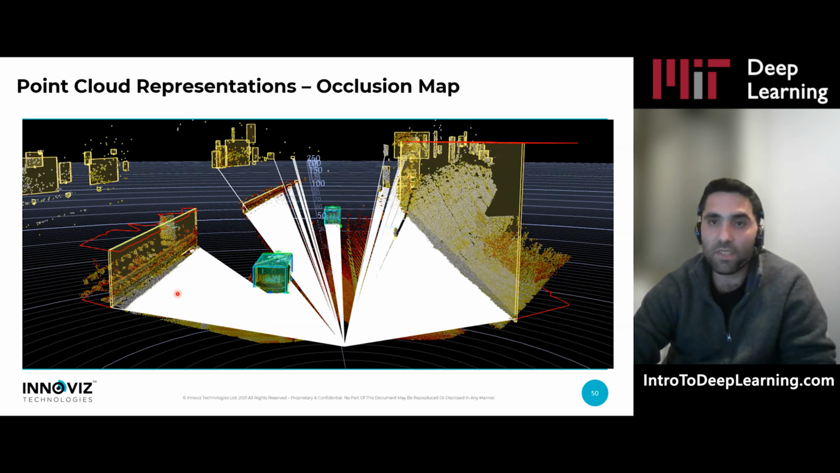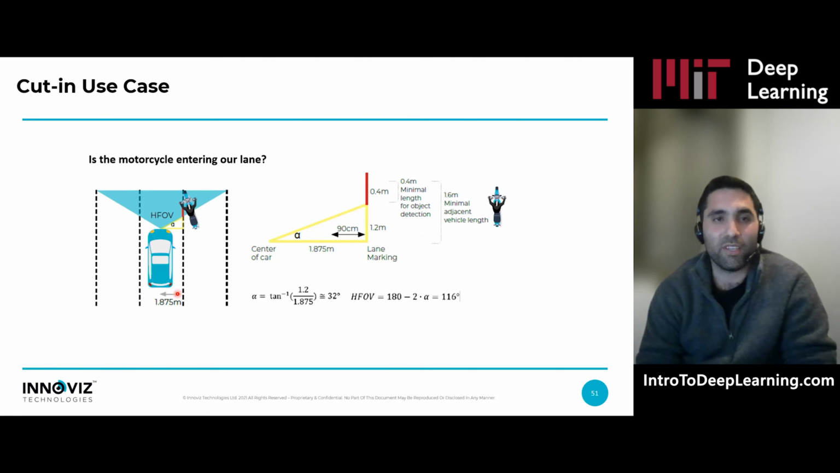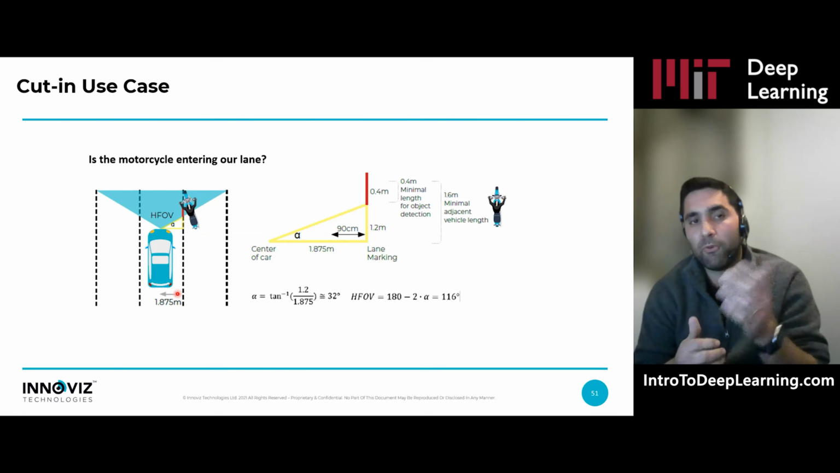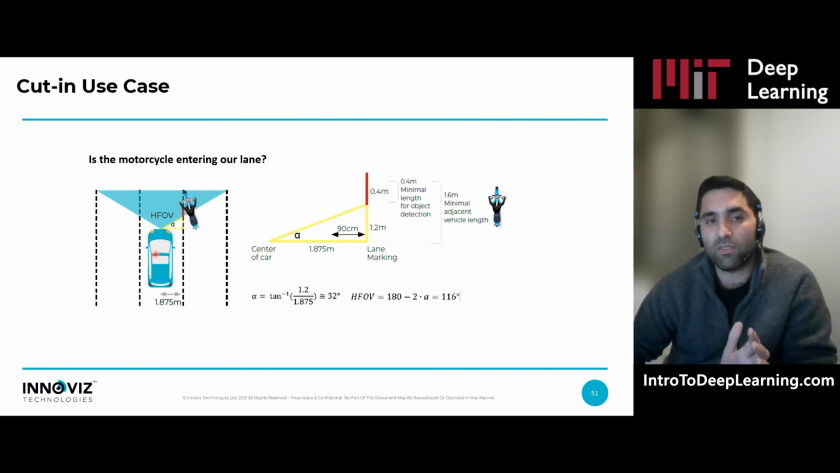So now, after we know how to represent data with deep learning and picked our favorite architecture, the question is, what are the key elements? What do we want to achieve with the full system? If we take the cut-in use case Omer mentioned, we want to make sure this motorcycle is not in our lane. We want to make sure we never crash into this motorcycle.